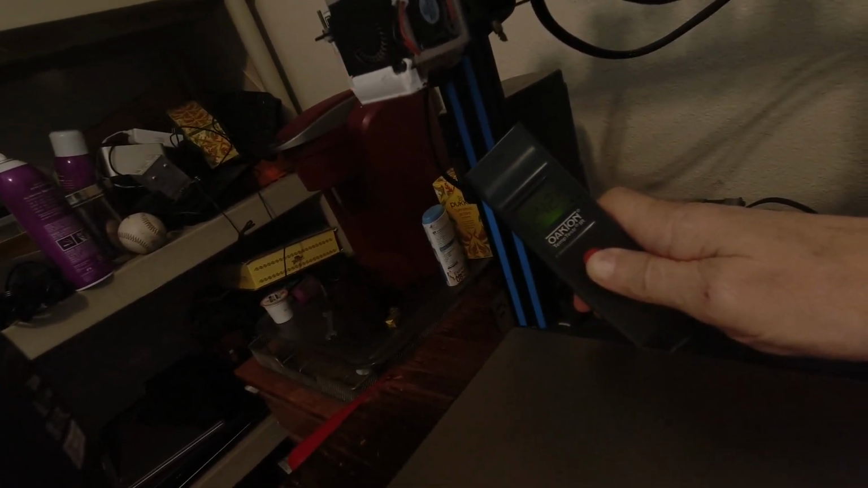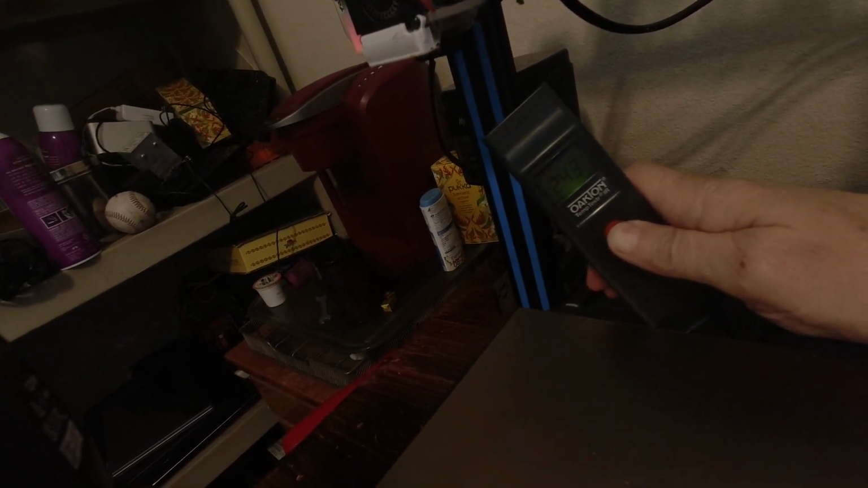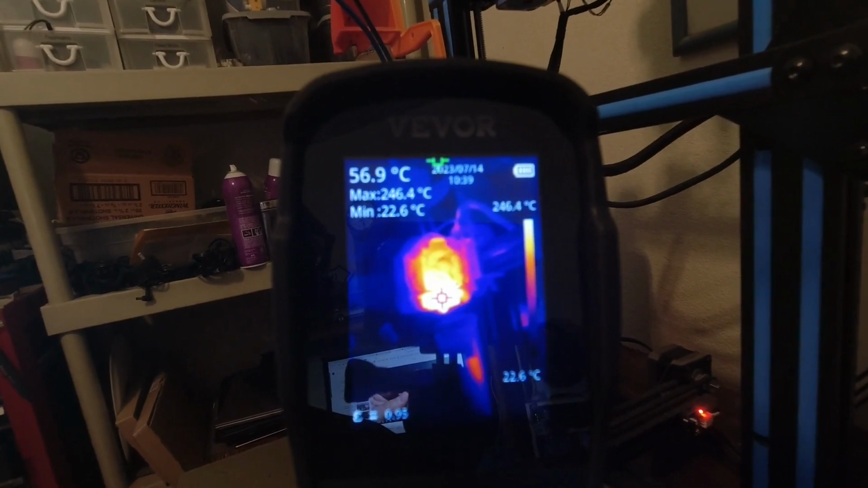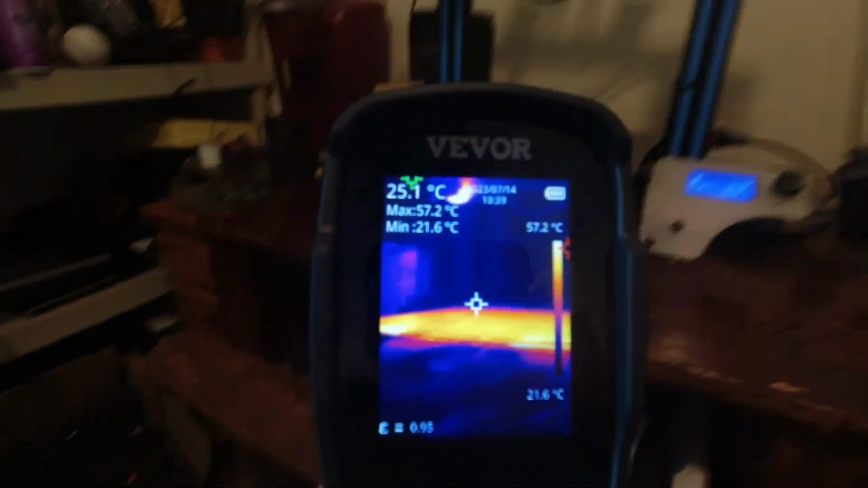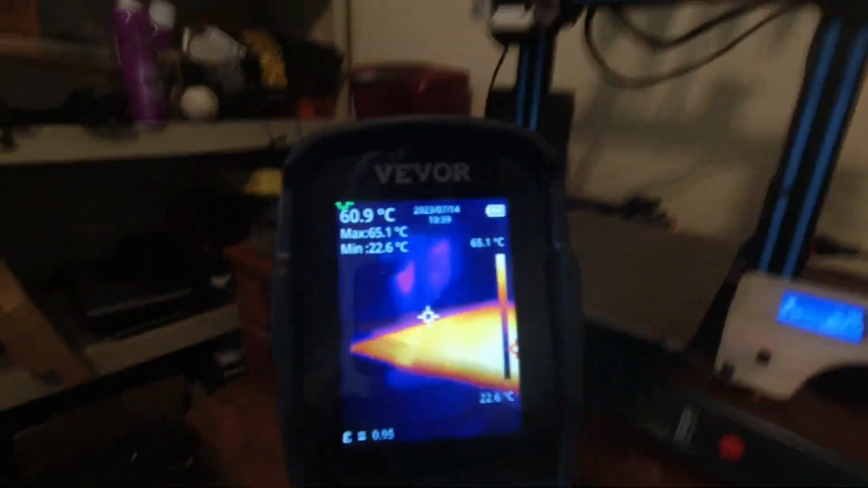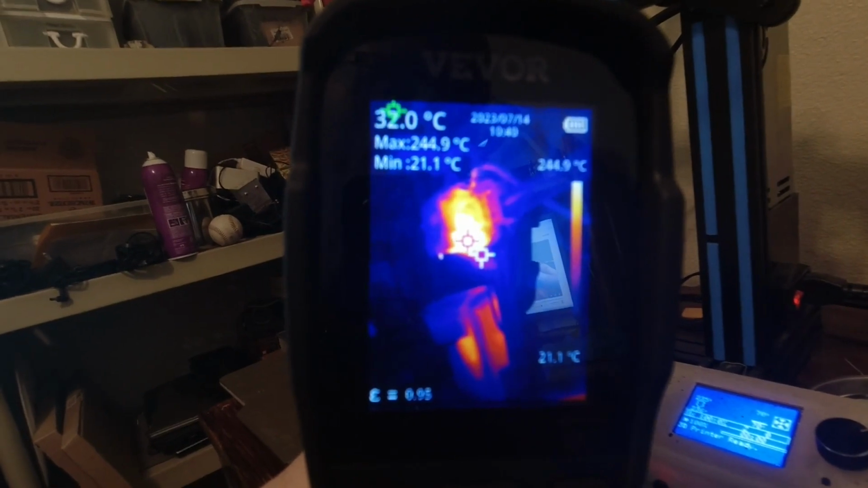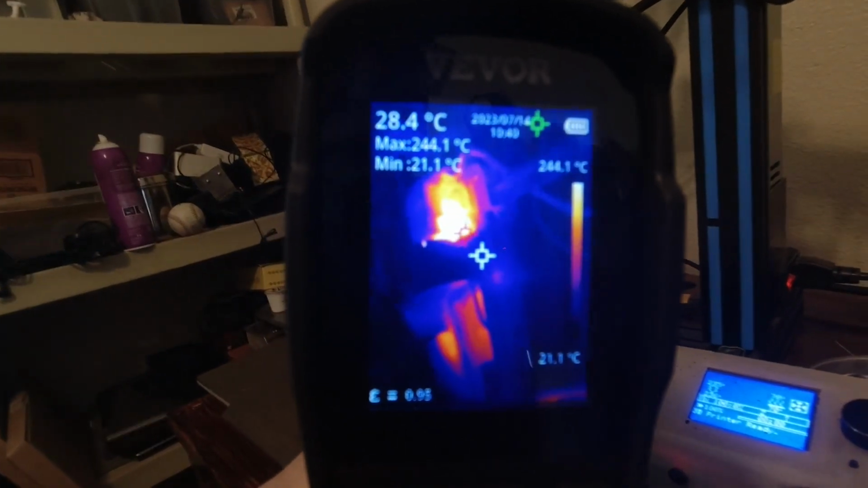The hottest spot it's showing is about 247, and we're showing 246.4. So yeah, the thermal camera agrees with the Oakton temp tester, so it's the 3D printer readout that is incorrect. It is actually 10 degrees hotter than what the printer is set to and what the readout is showing. So a little bit of calibration is in order for this printer, I believe.